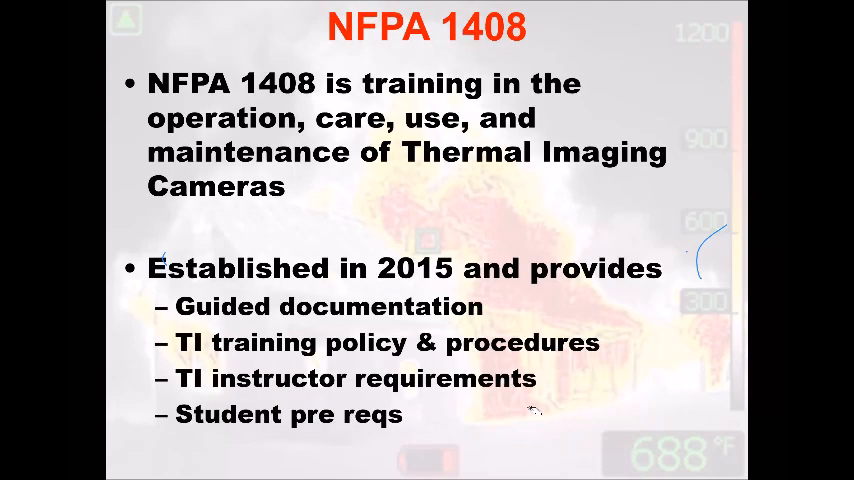NFPA 1408. This one's kind of important to understand. This came out in 2015. This kind of gives some documentation of training policy procedures, what people who are teaching thermal imaging need to teach. And it also states that if you have a new hire, a rookie, whatever it is, that they shall, and if you hear the word shall in something, it's usually legally binding, you shall train them to your camera's operations. And if they are killed in line of duty and there's a camera in their hand and they weren't properly trained on it, you're putting yourself in a bad spot as an organization.